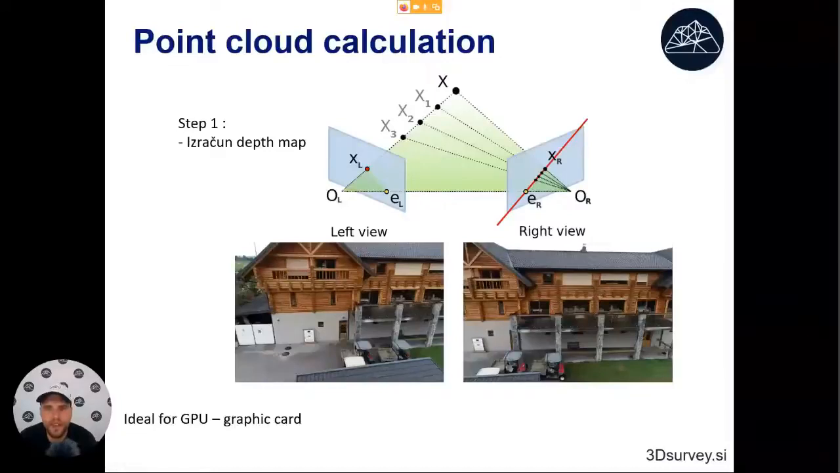Okay, then the next step is point cloud calculation. This algorithm is ideal for GPU because here, for each pixel on the photos, let's say we have two photos, for this photo we try to find the same point on the second photo.